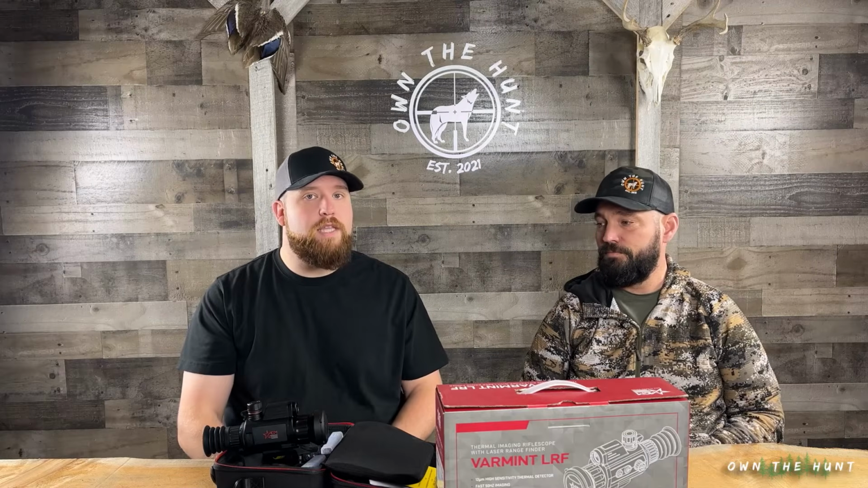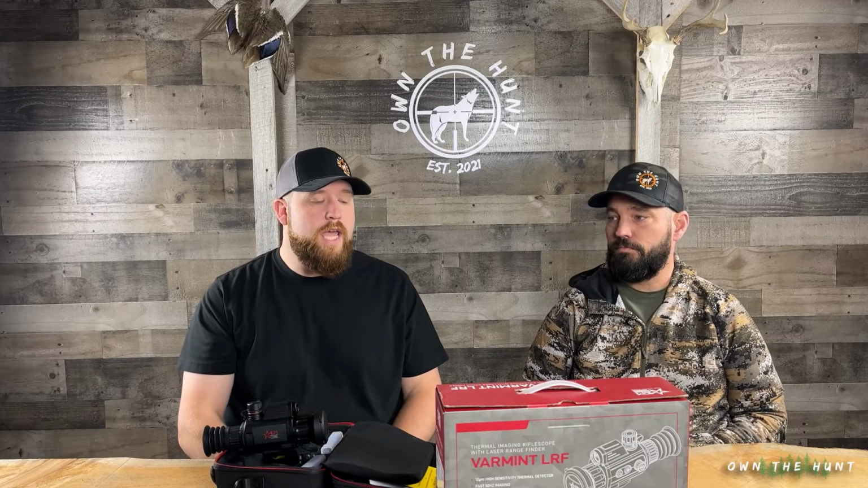Whereas with the 35, I never would have had that trouble. No. It's my favorite scope. I mean, hands down. I've used a lot of them now, and the Varmint and the 3 power base mag is my favorite scope so far. 3 power seems to be that kind of perfect sweet spot, at least for us.